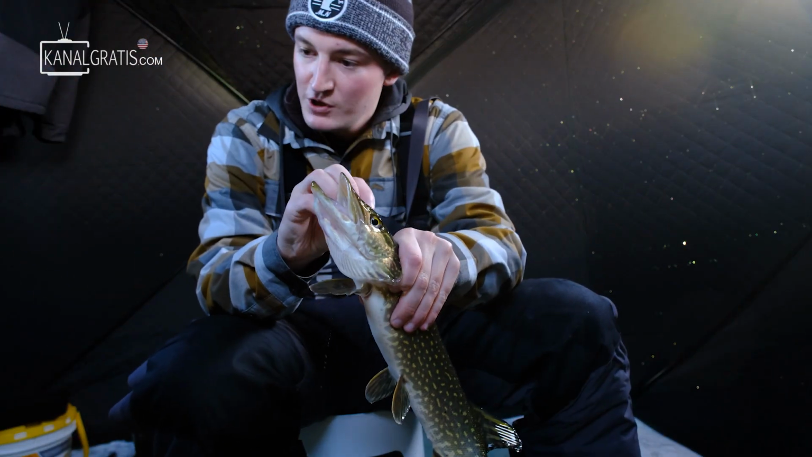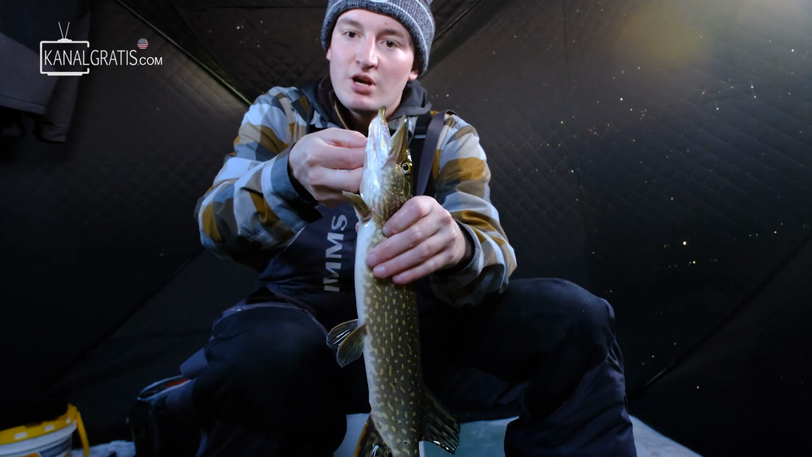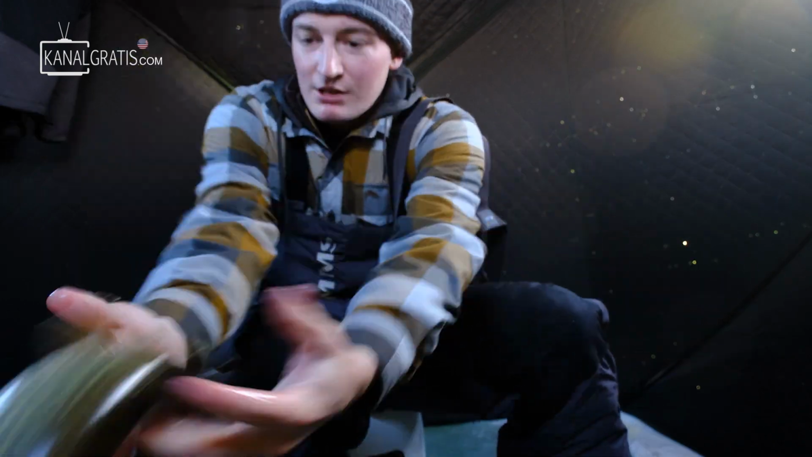Okay, we are mere seconds into fishing and we have our first fish on board. Not anything giant, but with the day that I've had, I will gladly accept a little.